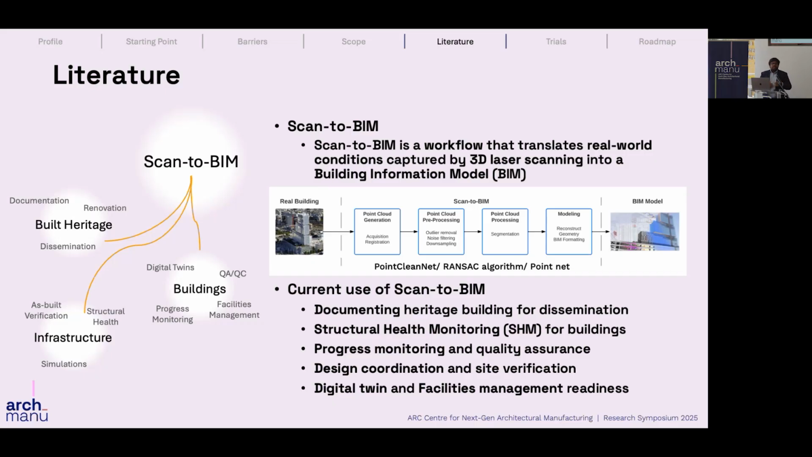So PointCleanNet can reduce the amount of noise in the scanned outputs, and with the PointNet algorithms, we can try to identify different elements so that it can be used in the BIM model more efficiently. So there have been some developments in the scan to BIM area as well.